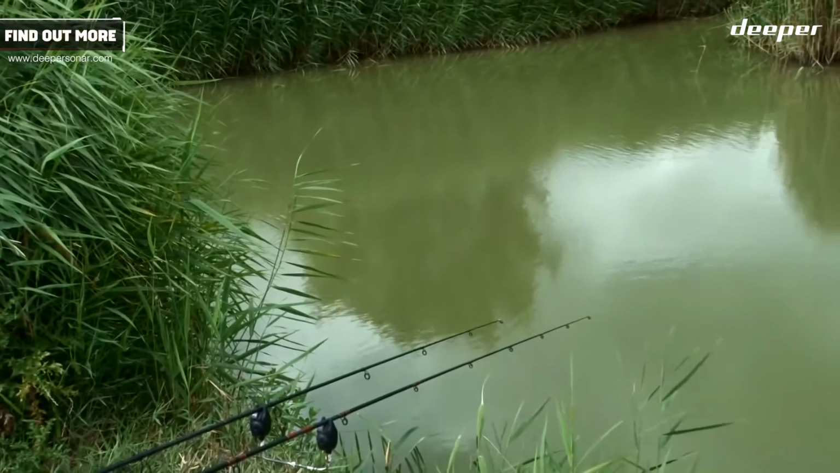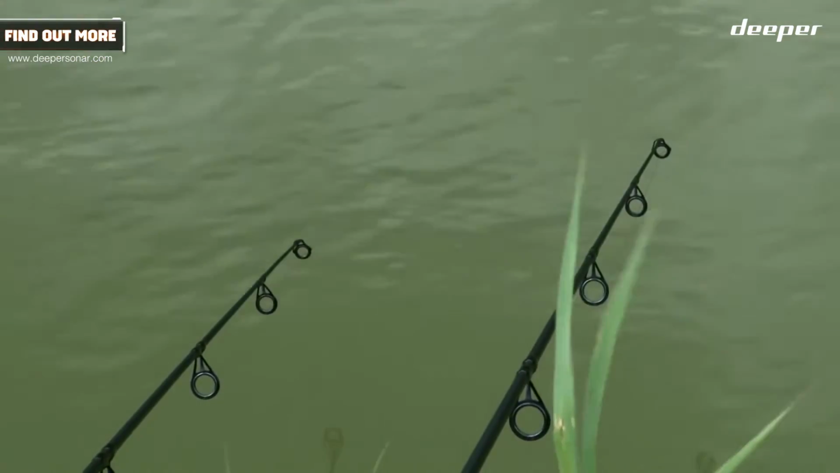We are here at Finch Farm Fishery, which is a day ticket fishery. They do carp, they do catfish, pike, lots of different species. We're here on a nice sunny day in July 2016 and I'm hoping to catch my first UK catfish.